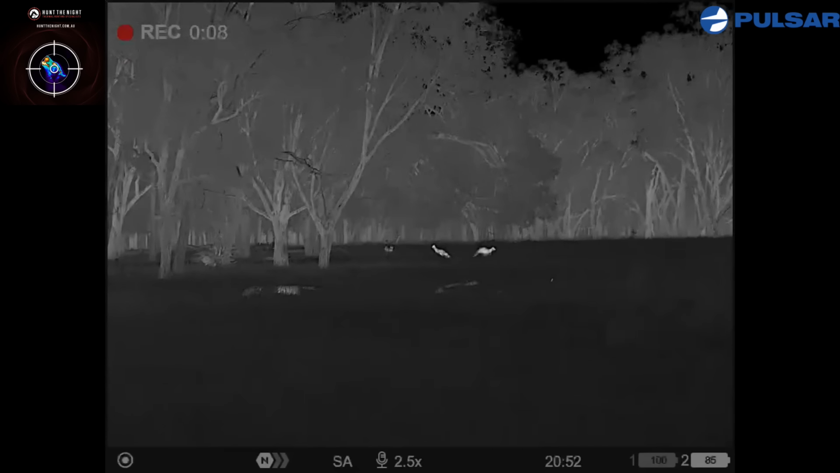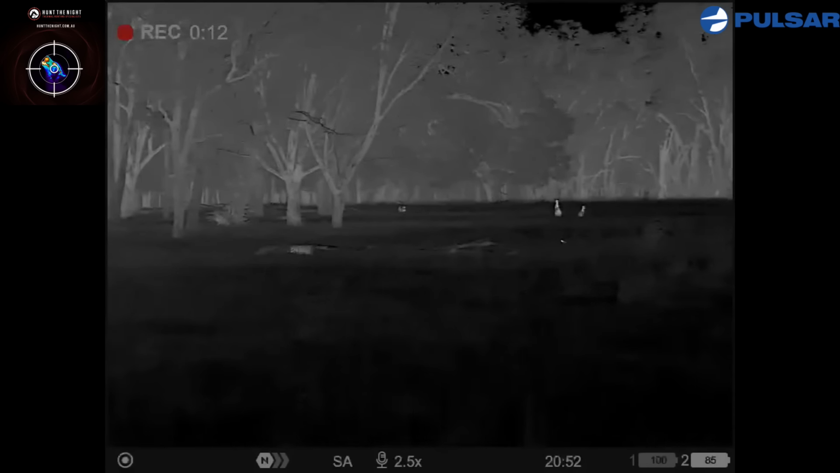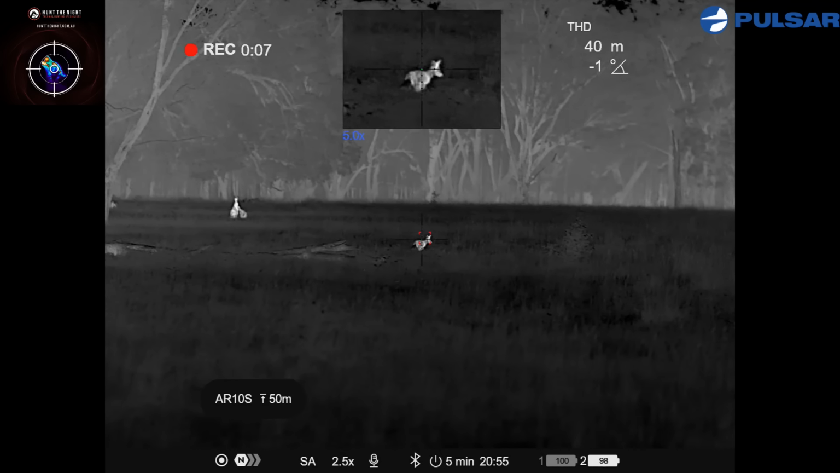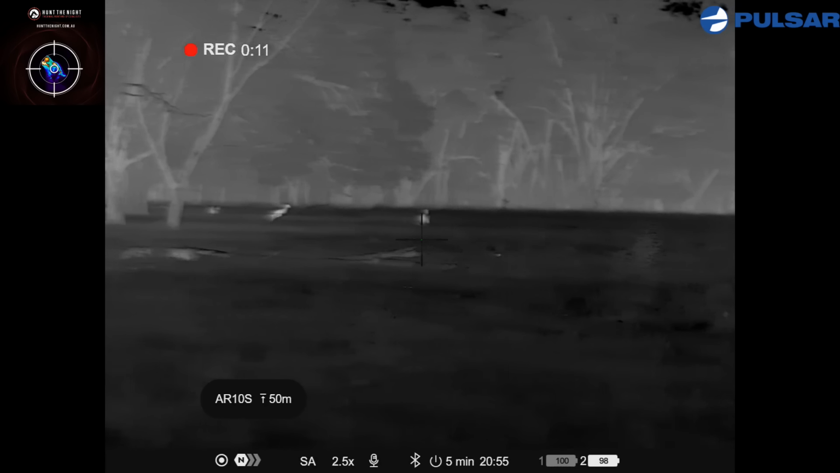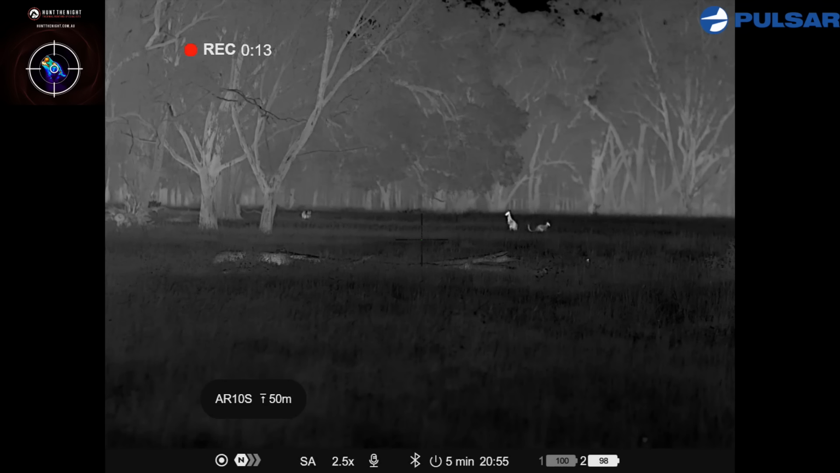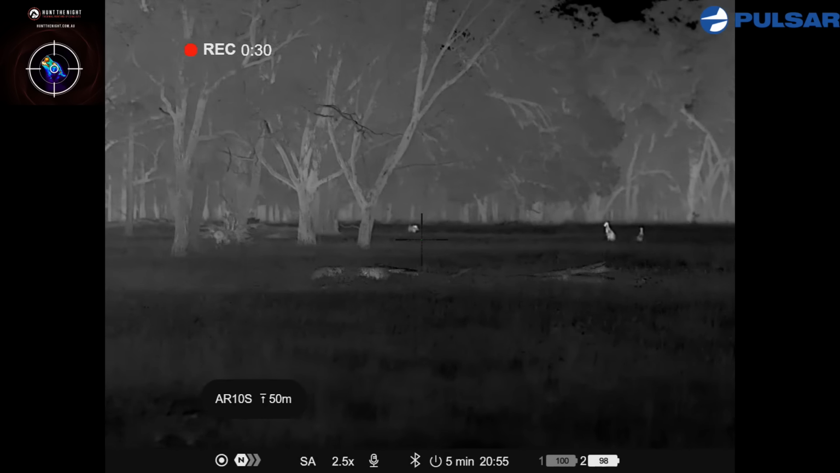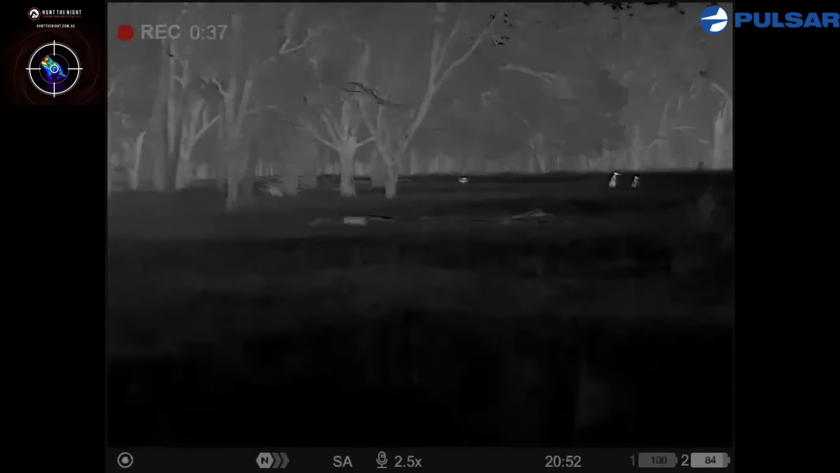Don't shoot. Oh. There's a pig. Pig to the left. Oh, sorry, I'd already pulled the trigger. Is that pig to the left? Right out in the background? Yeah, let's see. 291 metres. Do you want to walk up to it?